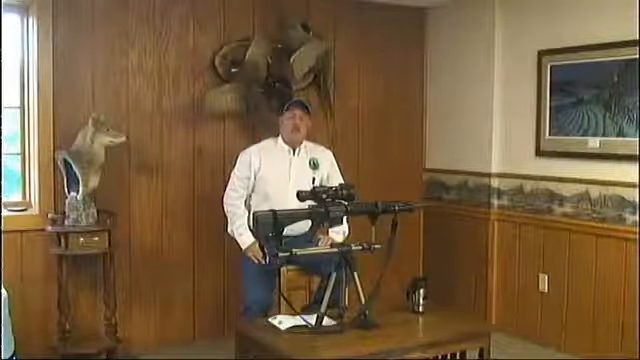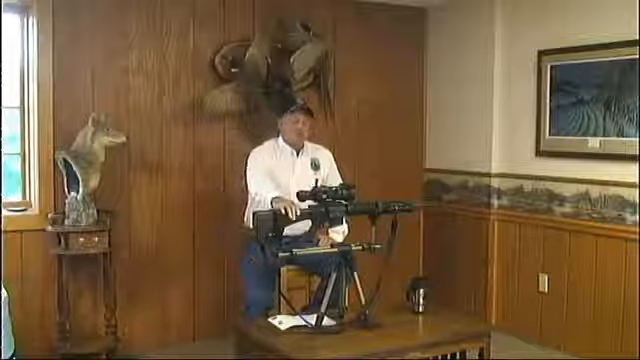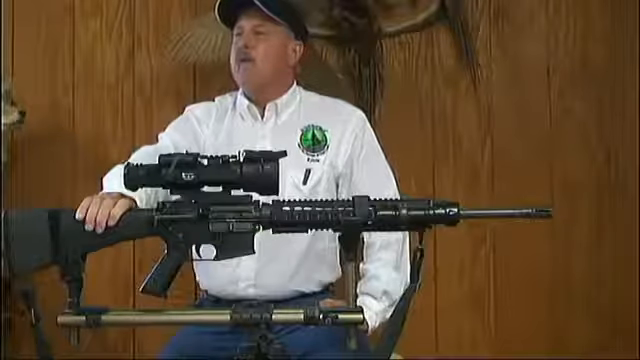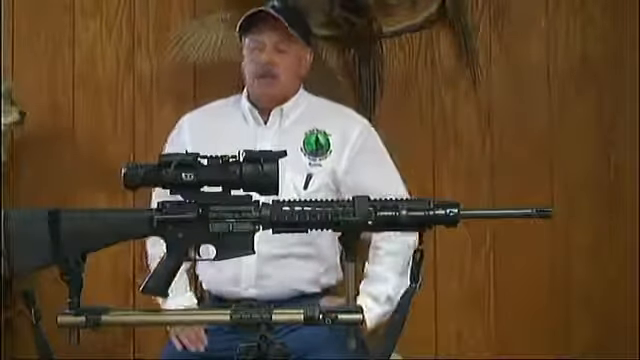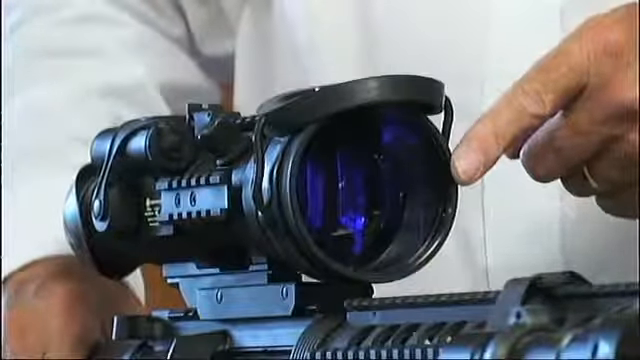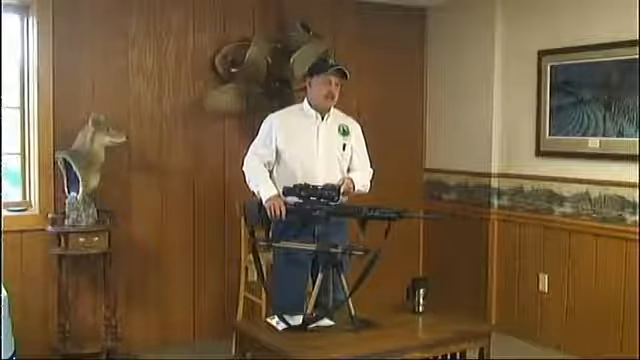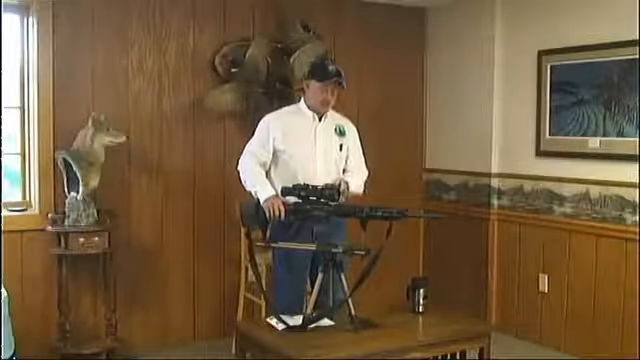This particular unit is a 4X model. It's a Gen 2 Plus. We'll bring you in close here and give you an idea of some of the features of it, although if you want to look at all the specs, you can go on our website. Starting at the front, we've got a 108 millimeter front objective lens on this unit. Again, it's a standard fixed 4X power, white phosphor, Gen 2 Plus.